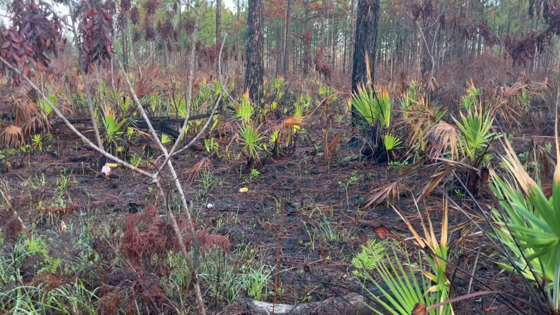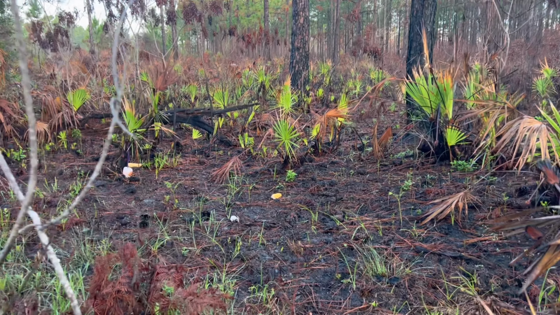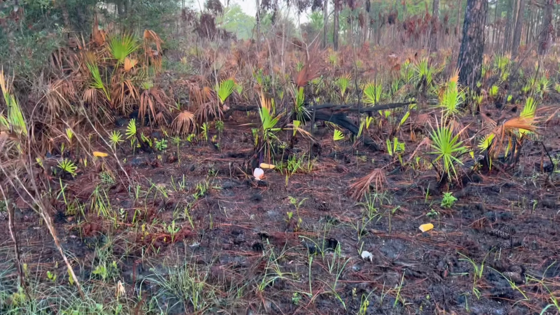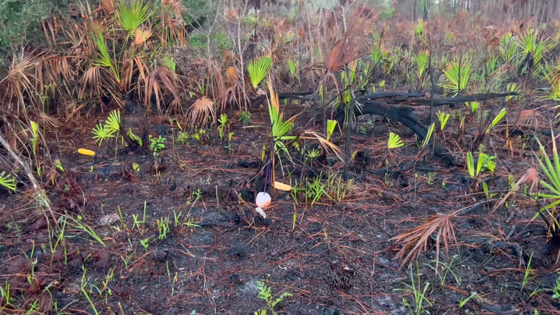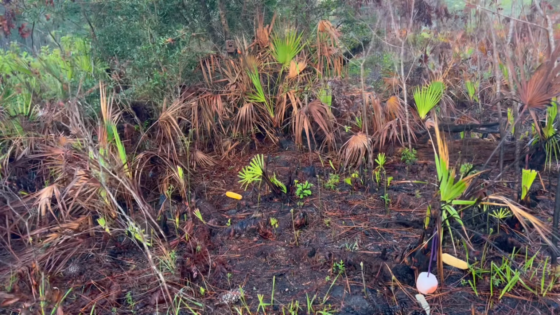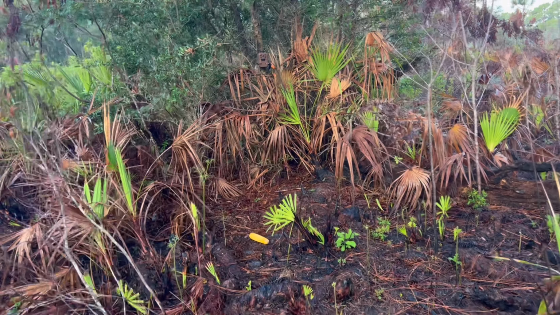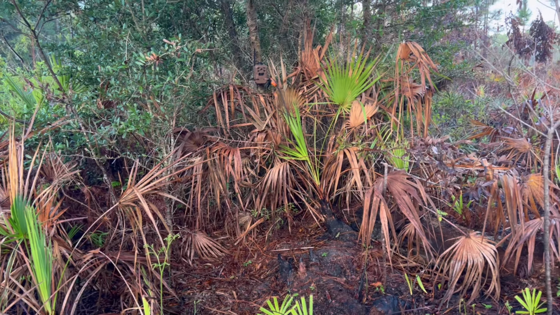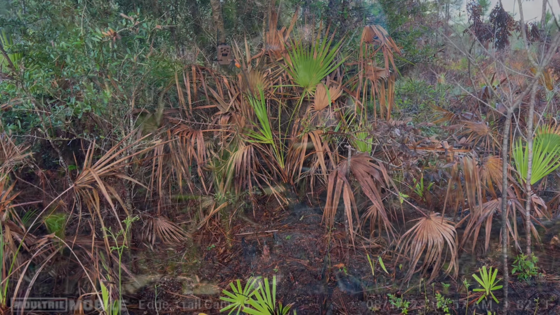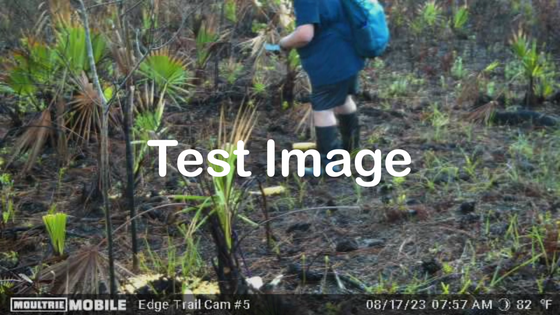I see some corn still out. And it's been moved around a little bit. Corn is over by my camera. Alright, let's get this one switched out and we'll be right back.